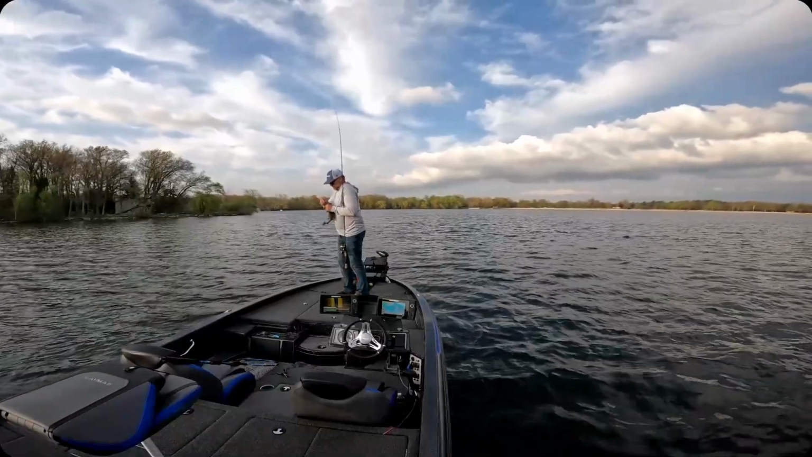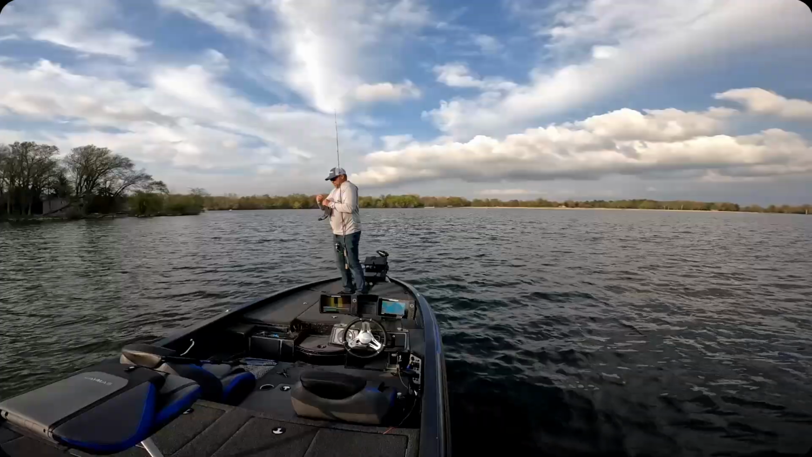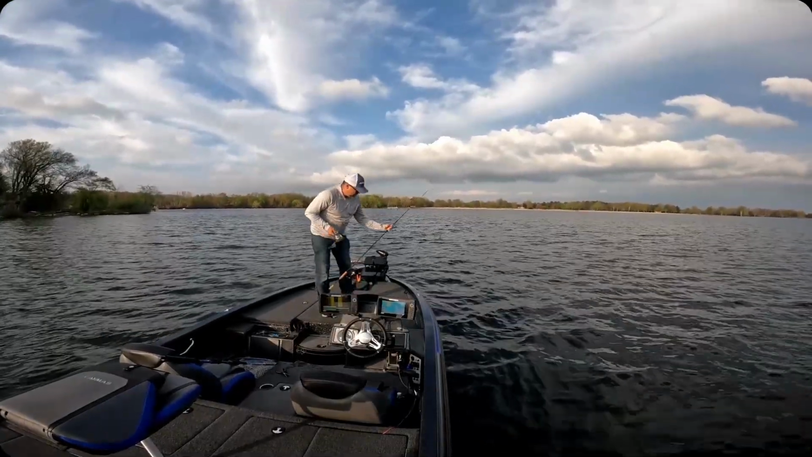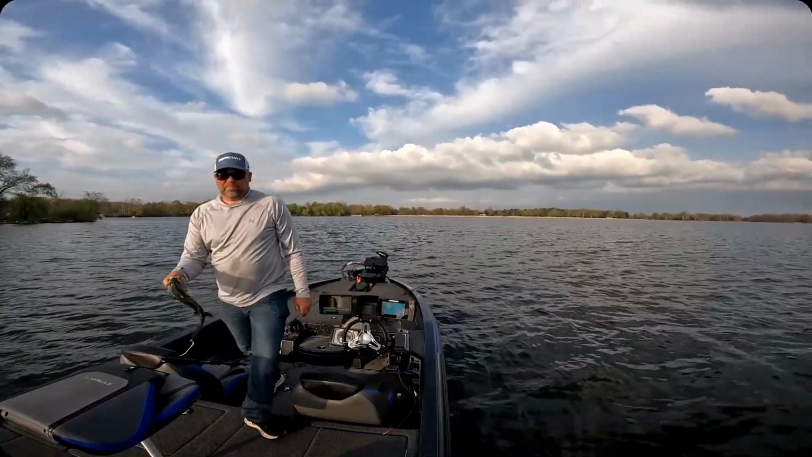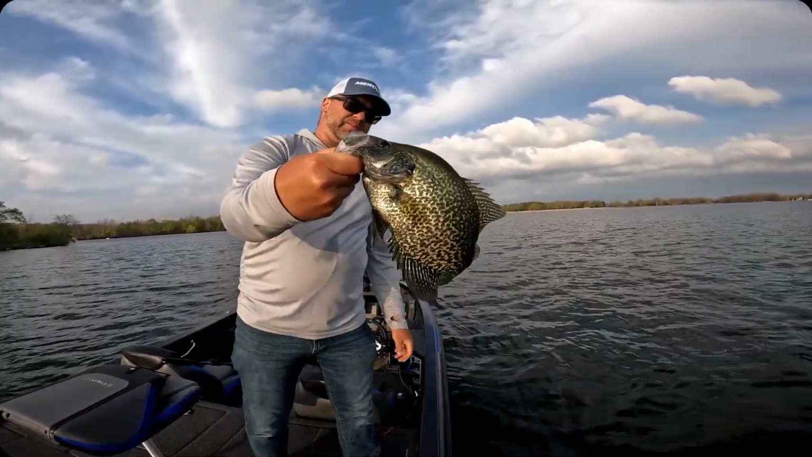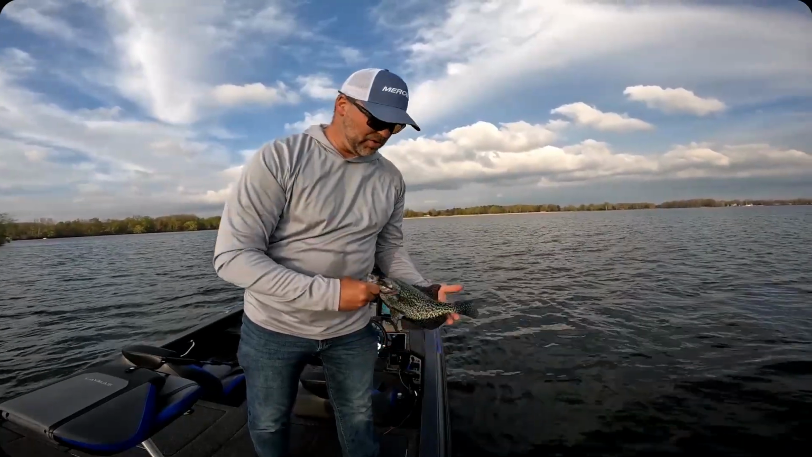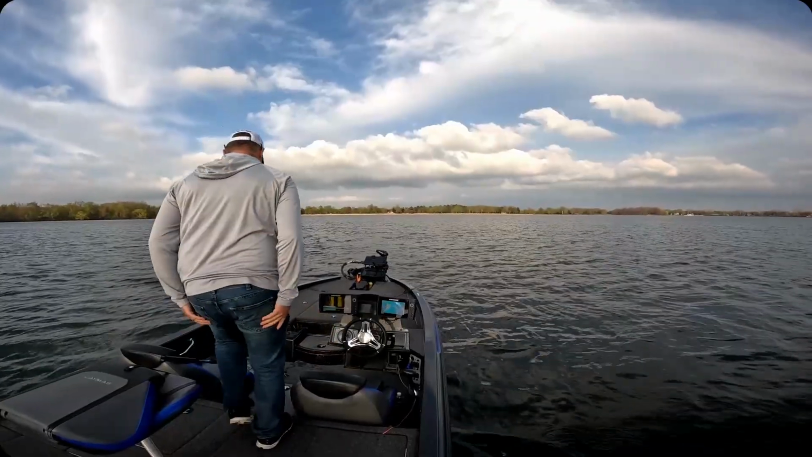Maybe that last one was a crappie too, but ultimately, bass, crappie, walleye, they're all doing the same thing. When that little hover minnow comes over, they come shooting out. That's a decent crappie. They come shooting out of the grass and they get it.